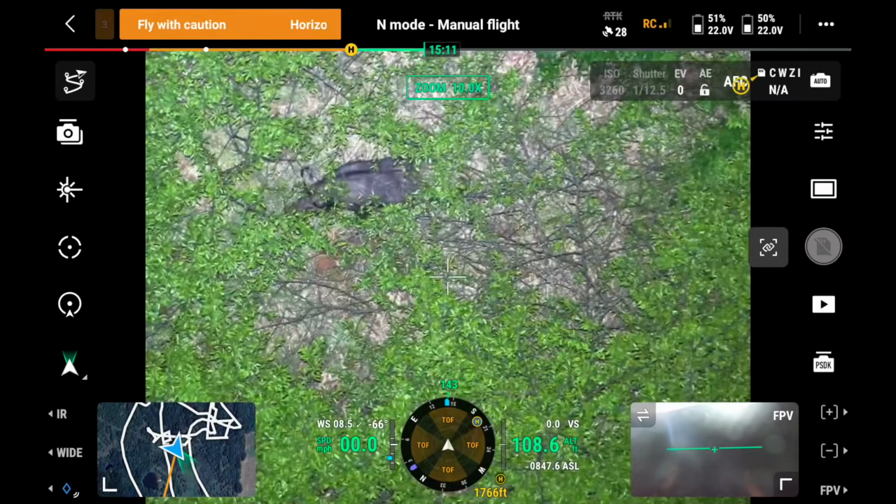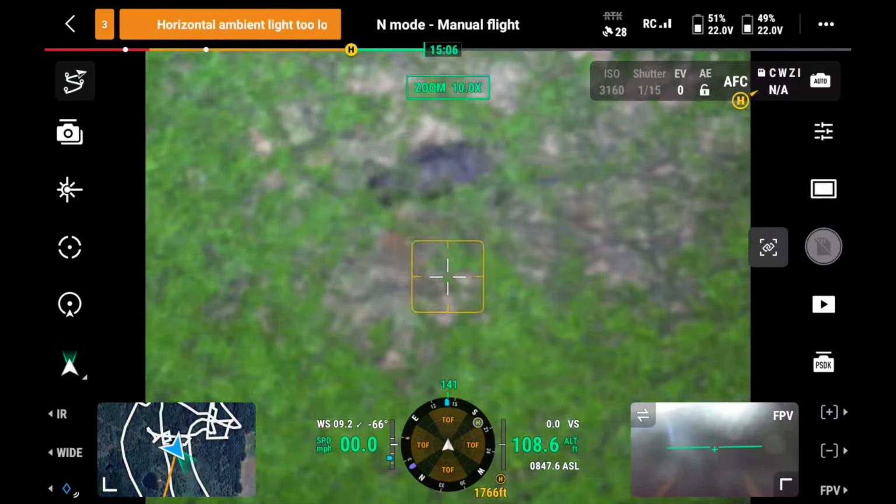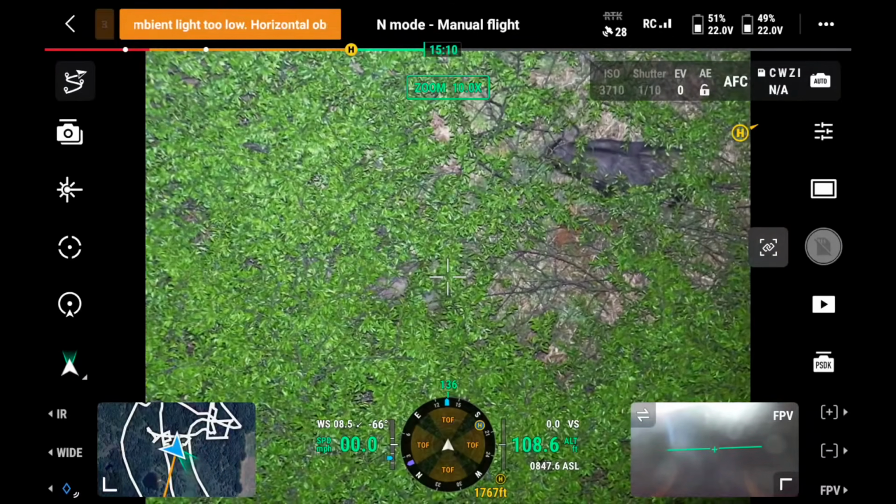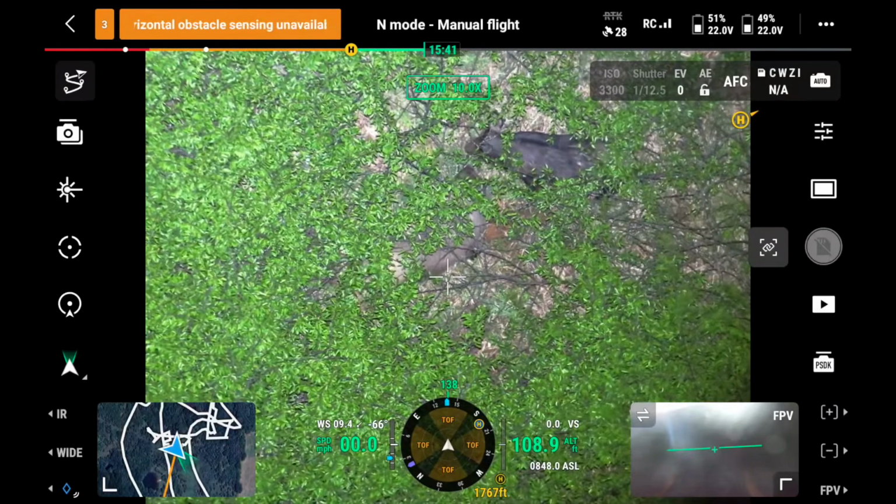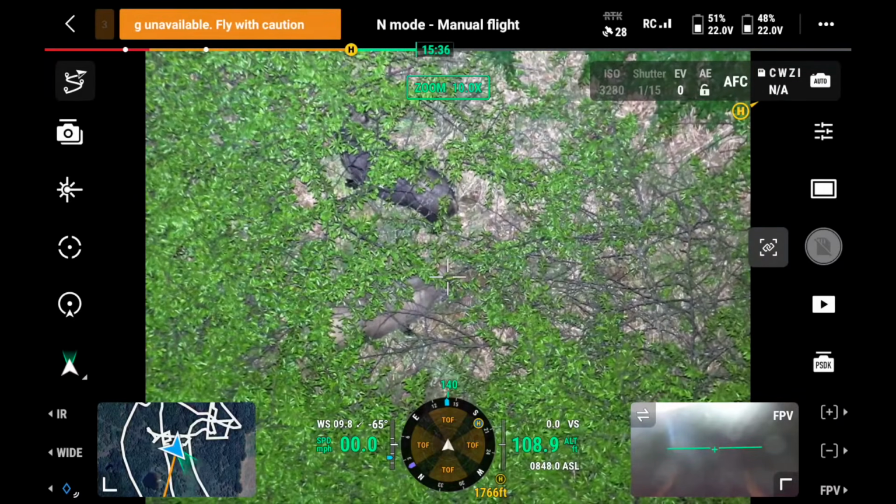Too bad you couldn't take them. I know. Look at that big old hunter. We need a gun on that drone. They need to move. Yeah, they're just hanging out there. They're not even bothering them one bit. There's a couple of them and they're pretty good size. They're just rooting.